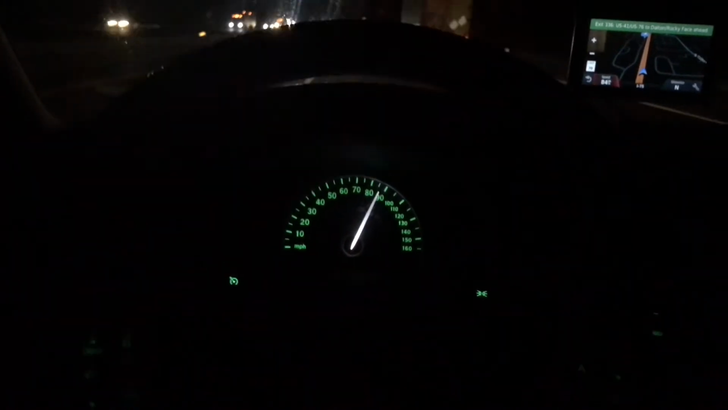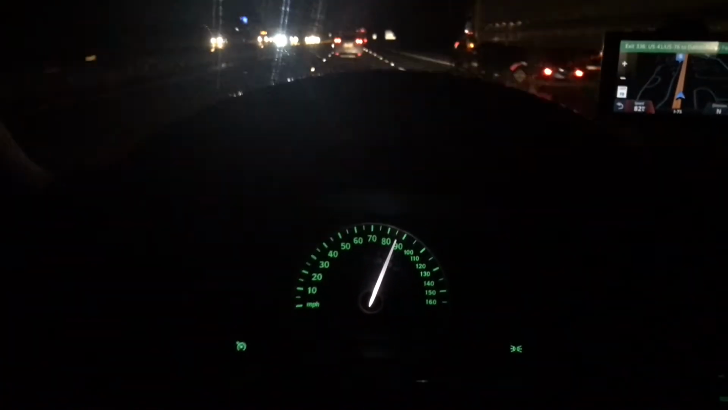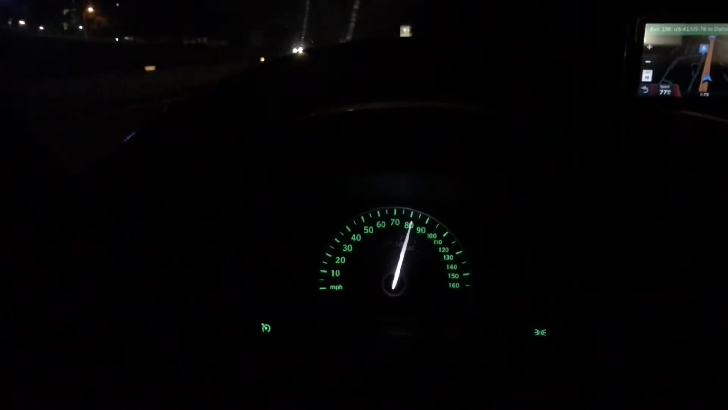Night panel. Pretty cool. That's all you see. But once you get up to a certain speed, the rest of the night panel illuminates. That's pretty wild. Around town, it only illuminates up to 90 miles per hour.